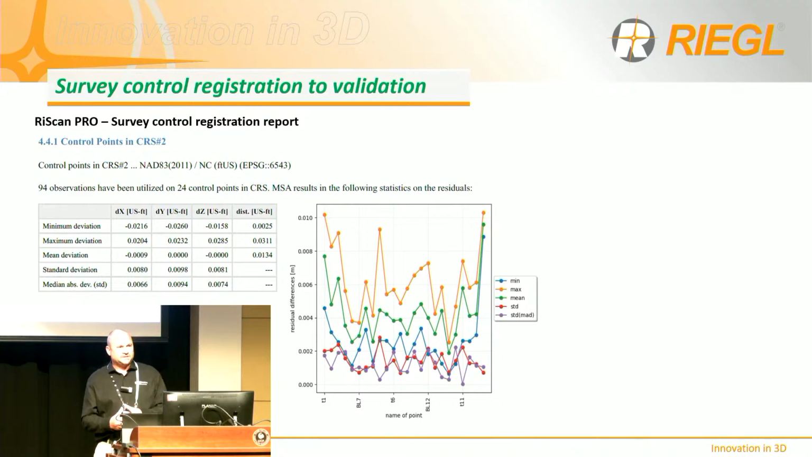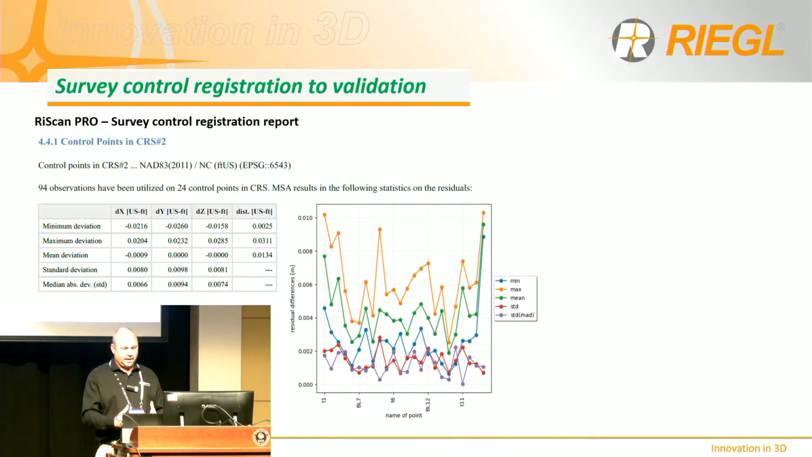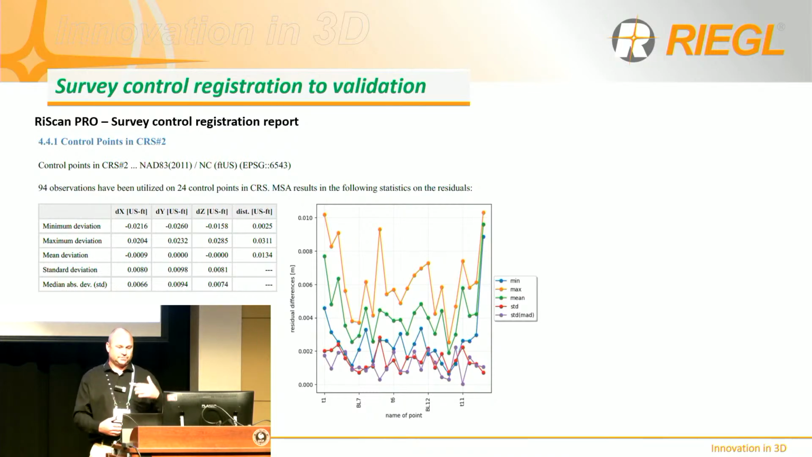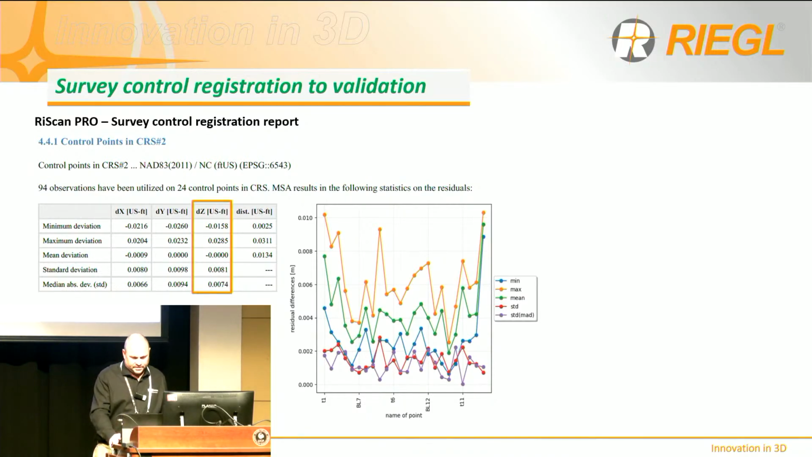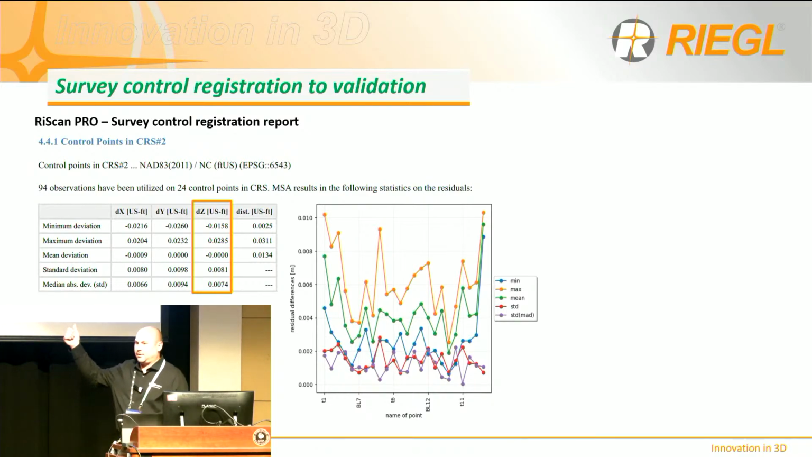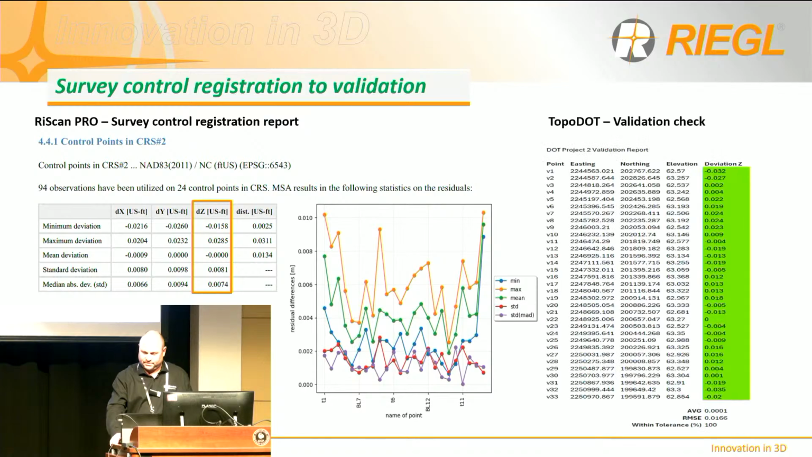Okay, so in RiScan Pro, we also check our control. We check the control through the MSA report, and it kicks out a deviation that tells us how tight our control is to the scan. As you can see here, all the results, this is in hundredths of a foot, the data is really tight.